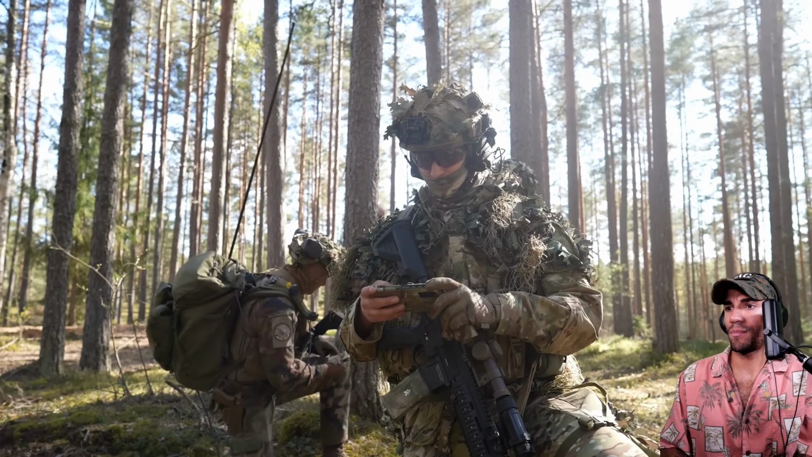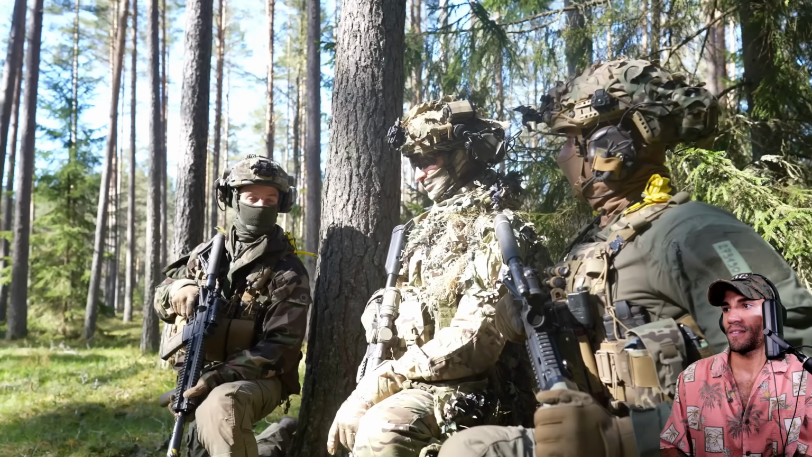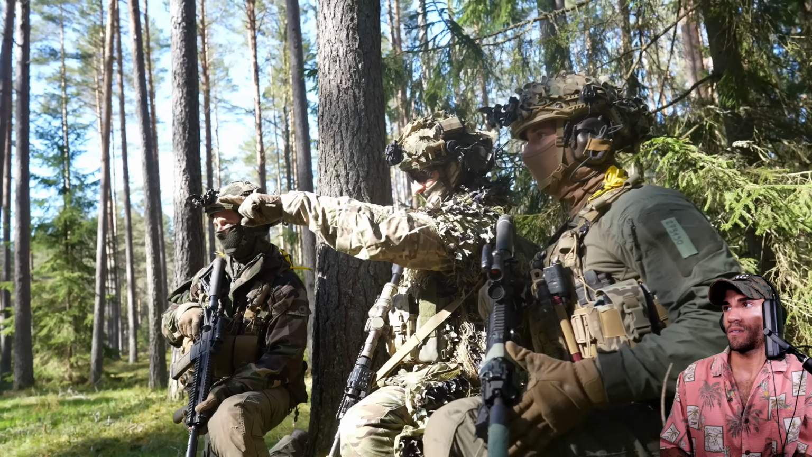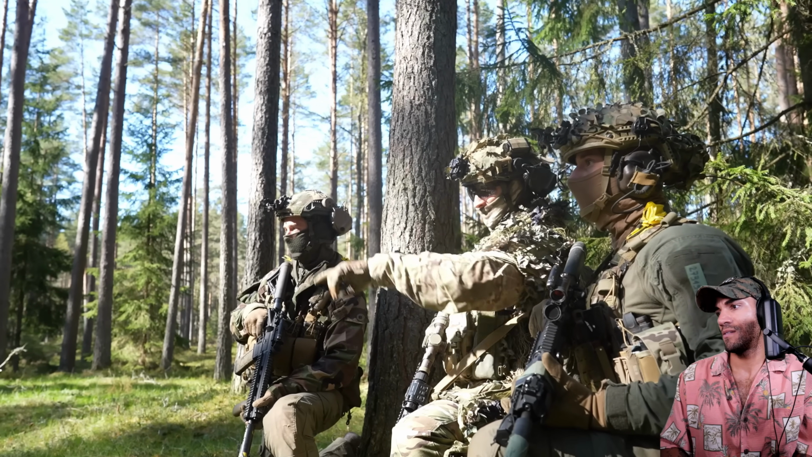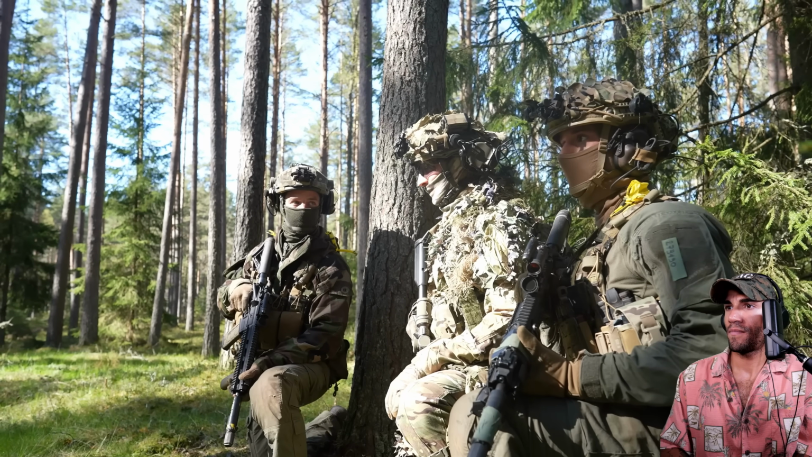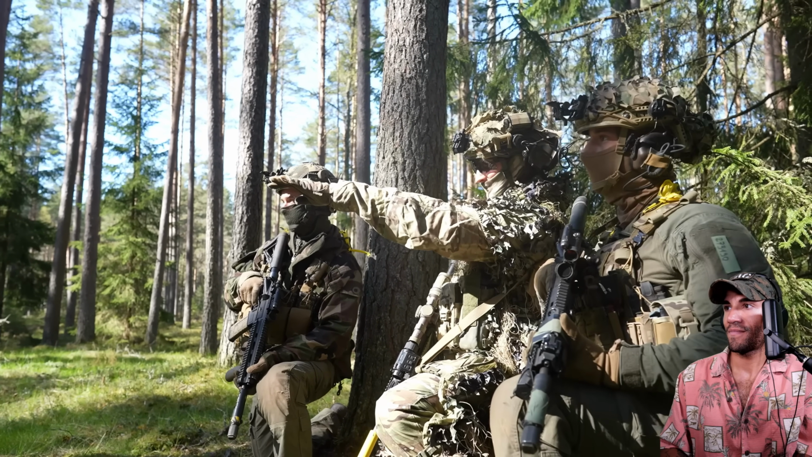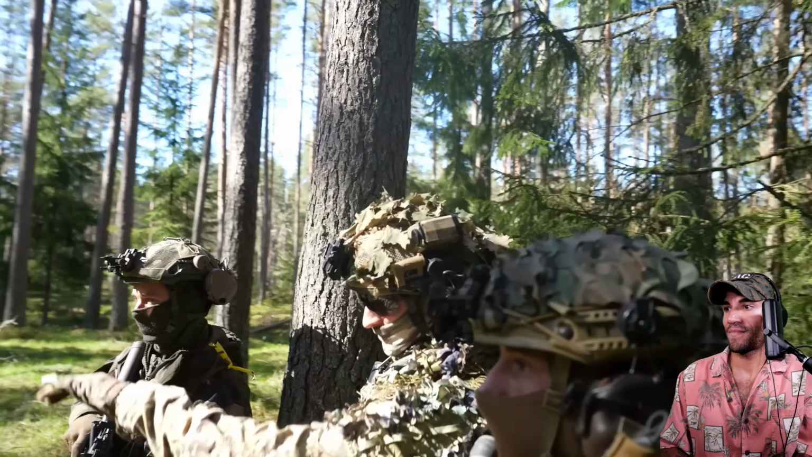All right, so linking up with the snipers. Natural, like this wall right here, and maybe a bump over there, but nothing really. Okay. Just keep in mind, this right in front of us looks a little bit out of the ordinary.